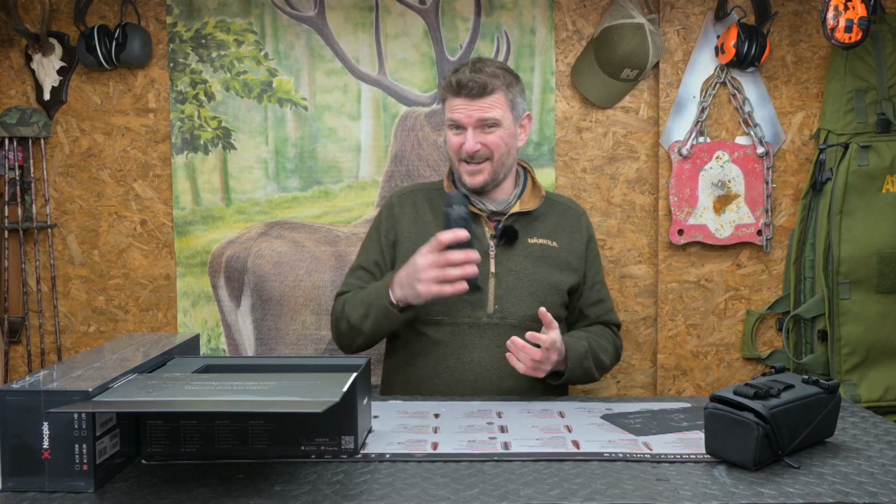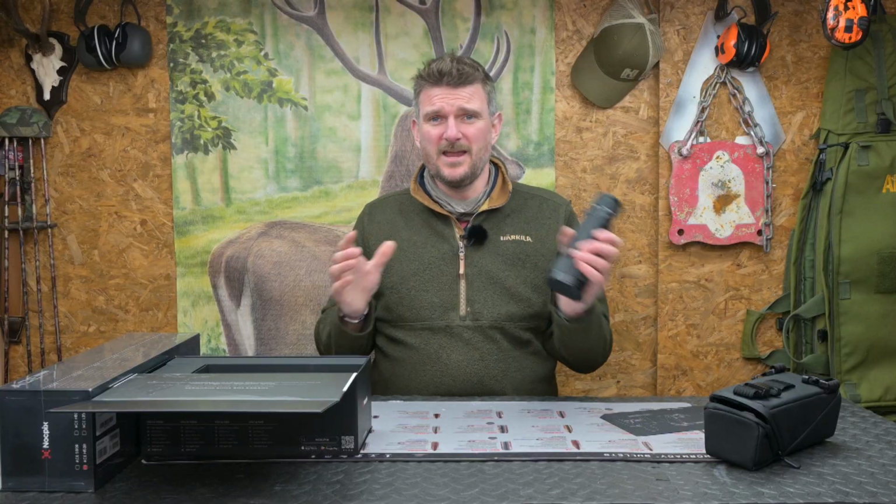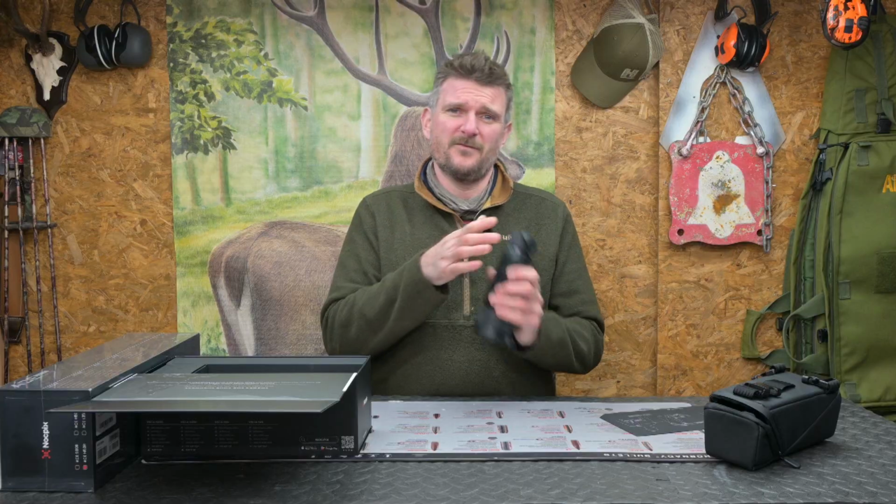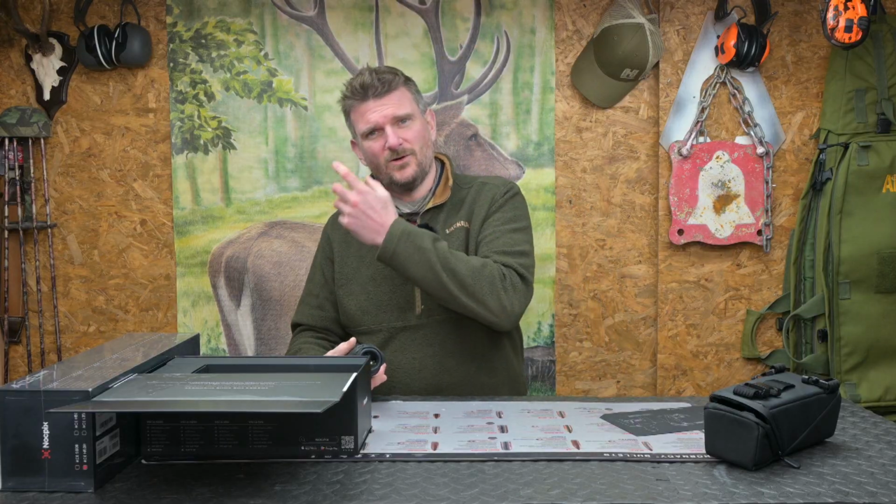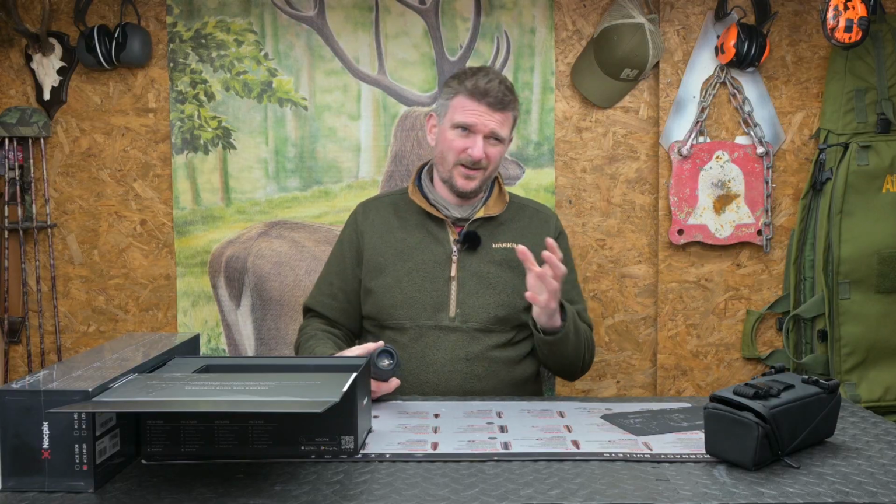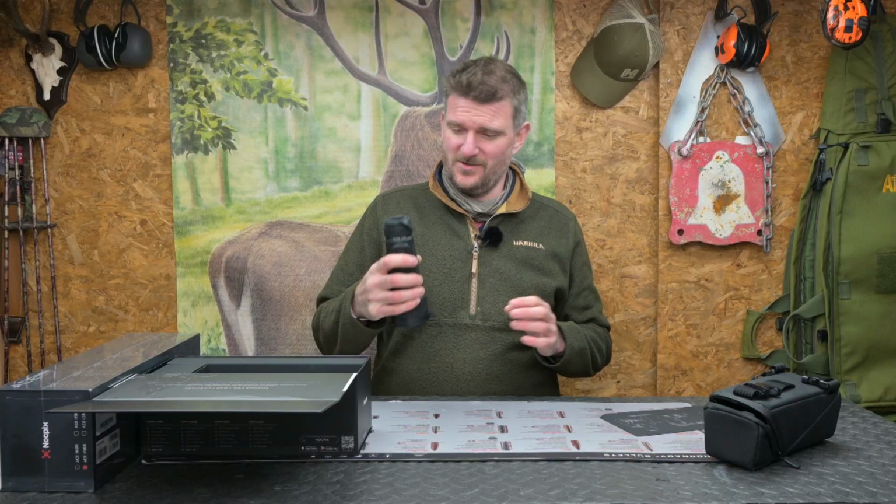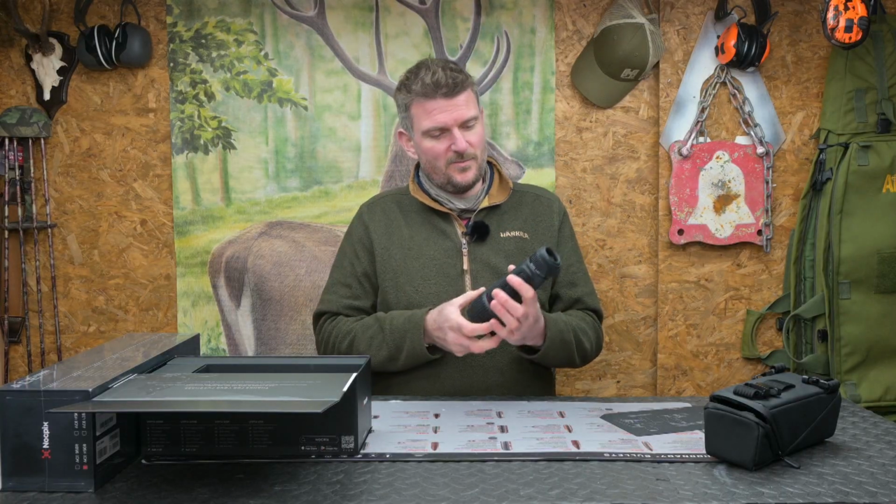Now, I tend to like monoculars, and I do like the conical tubular style, because they're equally tactile from either hand, either eye. And I don't particularly like having one eye looking through my night vision or thermal all night long, because that tends to be the one that goes dull and you then go a little bit wonky because all your night vision's in the other eye. Being able to swap one eye to the other is a thing I actually do prefer.